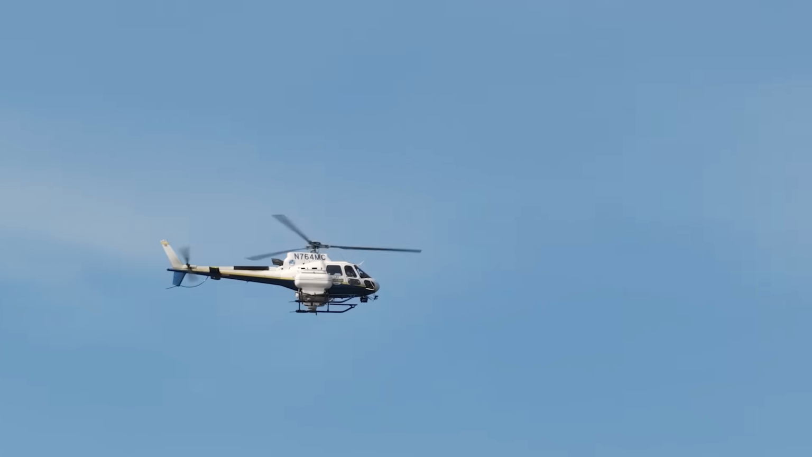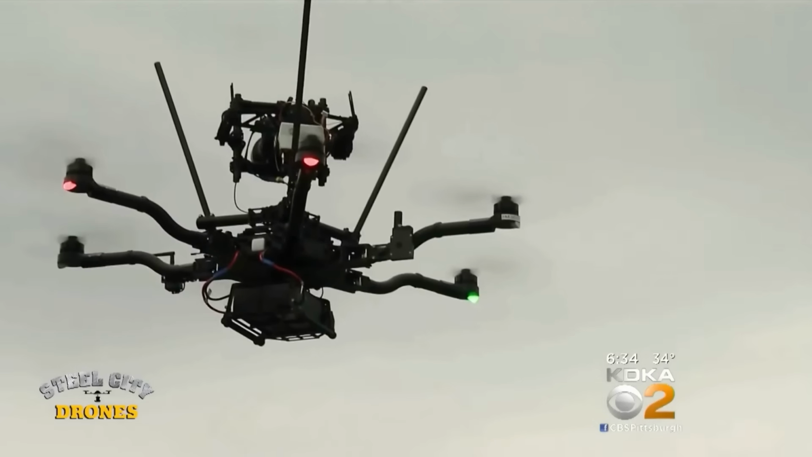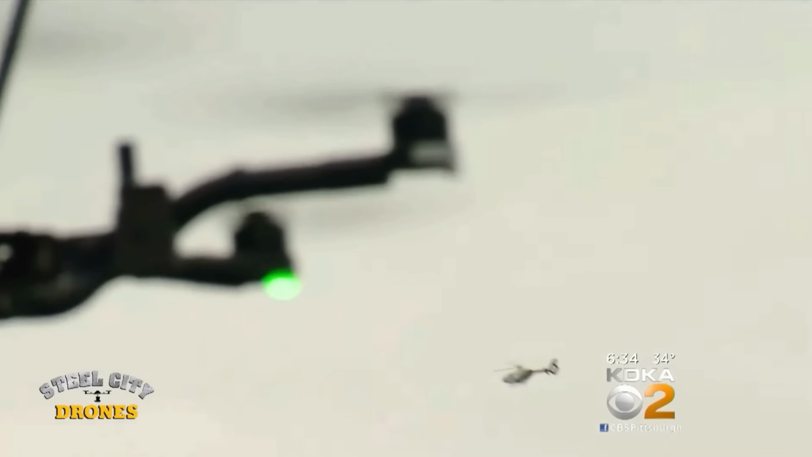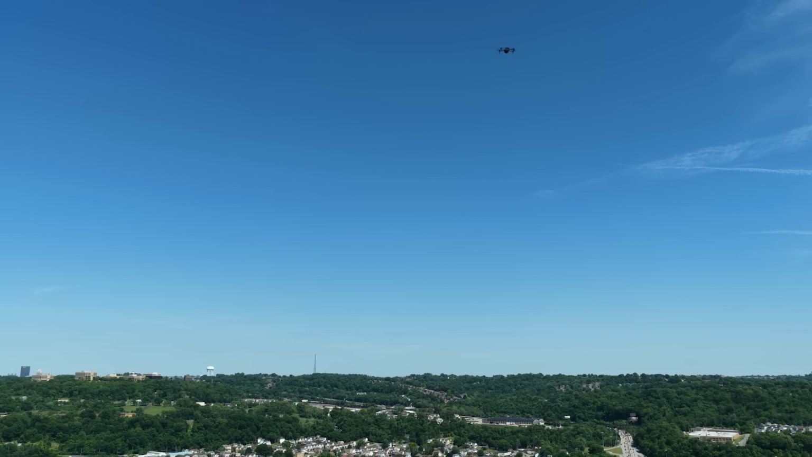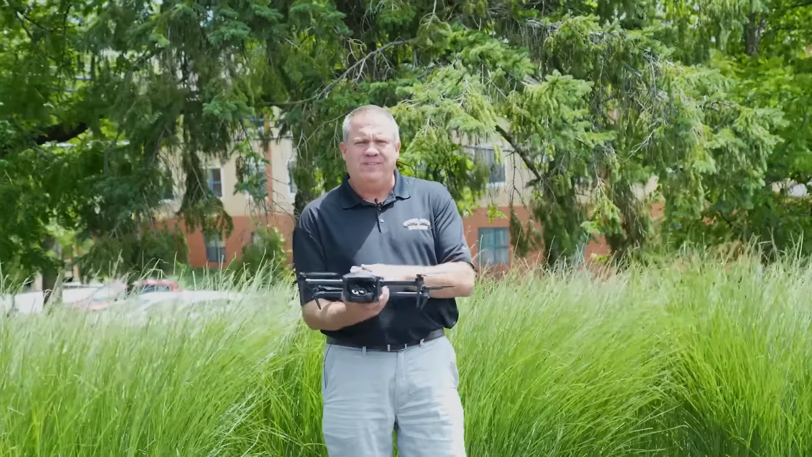And I myself personally have seen helicopters roll up on me very, very quickly with very little notice. So to be able to drop, say, 100 to 200 feet very quickly is a very important option in my opinion. So we put this to the test.